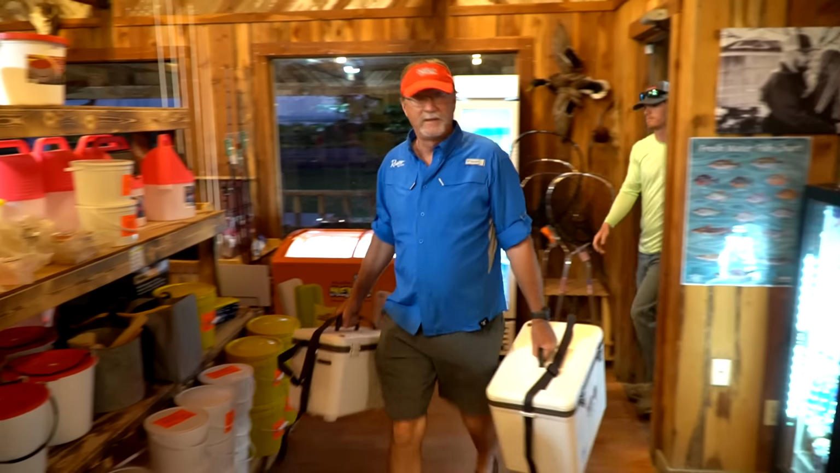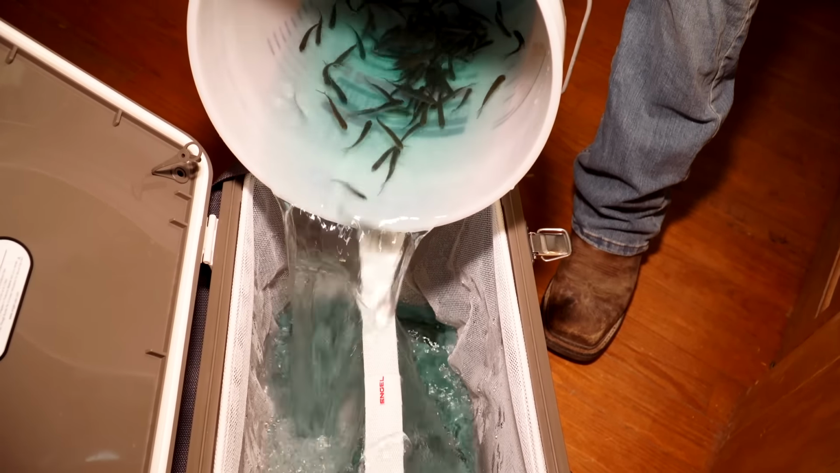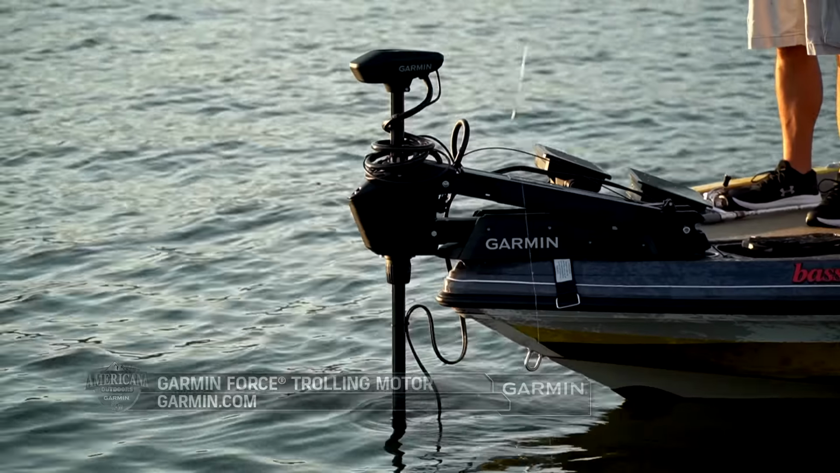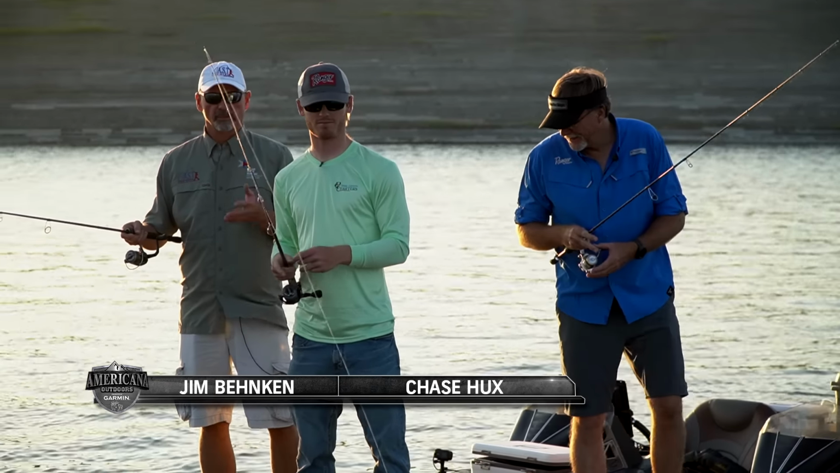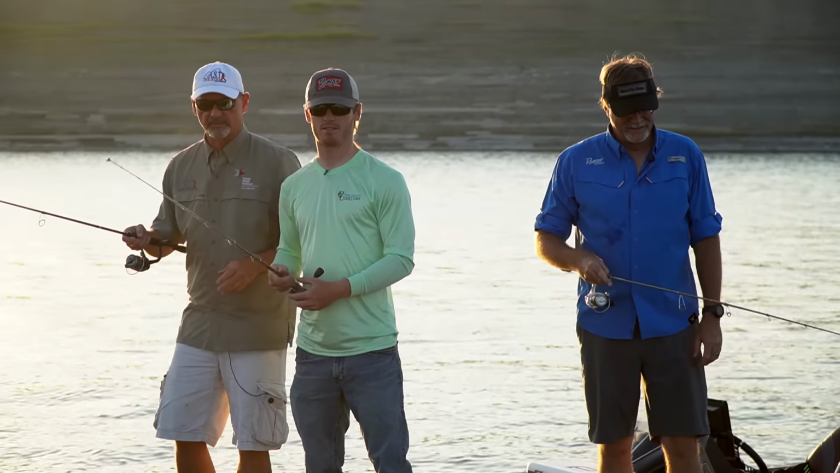All right, let's see some minnows in action. We're joining Wade Middleton with his good friends Jim Benkin and Chase Hucks when they went out on their very first crappie fishing trip. So tell us crappie secrets. Do you let it go down to the bottom? I've heard things that you don't ever let it go past them, keep it above them and bring it up. Is there any truth to that, or is that all just magazine stuff?